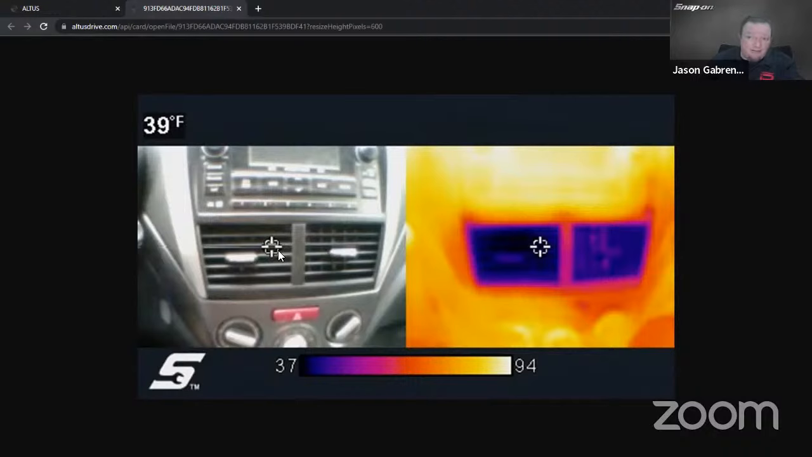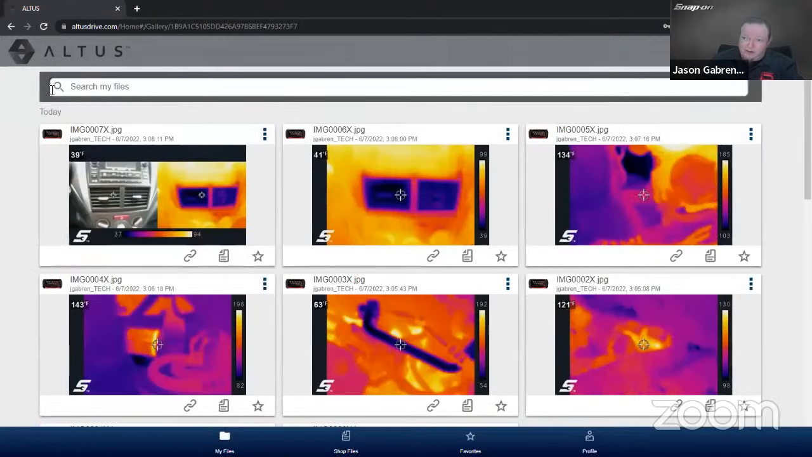Okay, so this is my left vent. It's underneath the radio. It's above the hazard switch. The customer can see that versus seeing some purple and orange on the right-hand side. Maybe they don't quite understand where that is on their vehicles. That helps them give context as to what's going on in the vehicle as well. All right, so these are just pictures uploaded. All I had to do is just pull the trigger, snaps a shot, uploads it to the cloud.